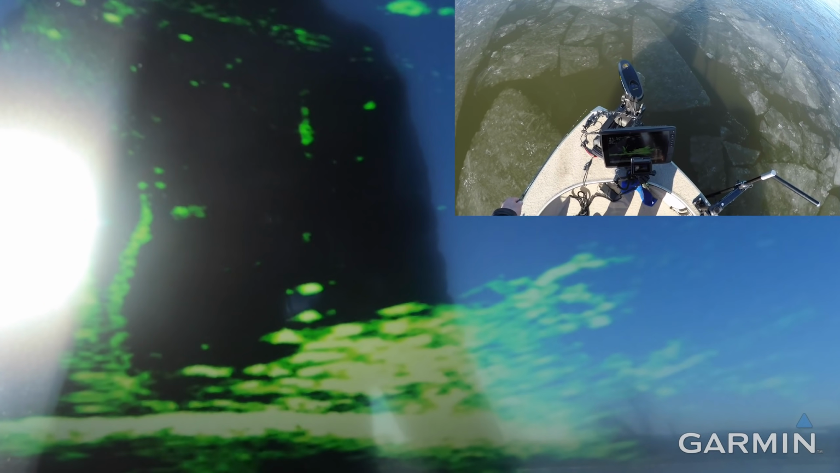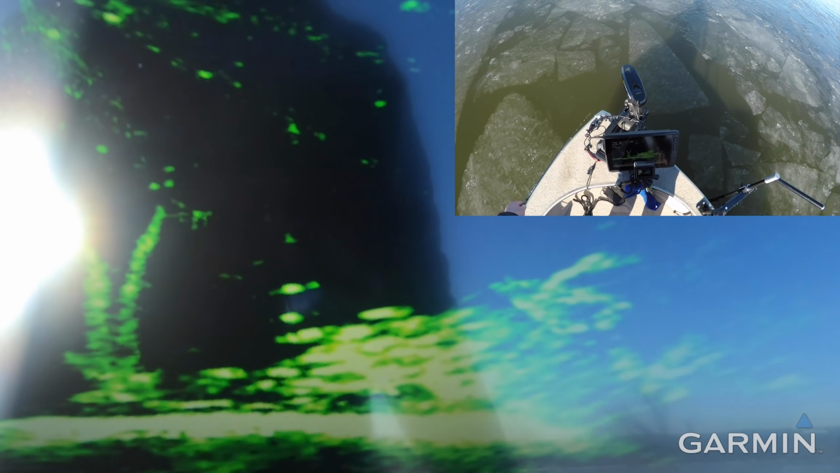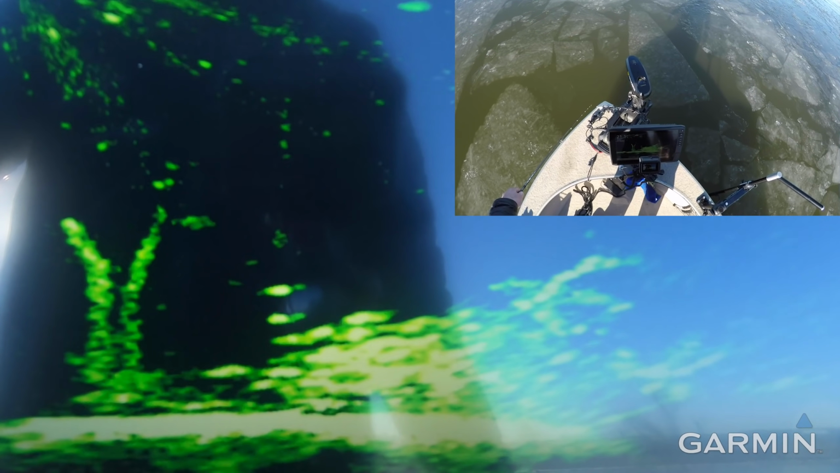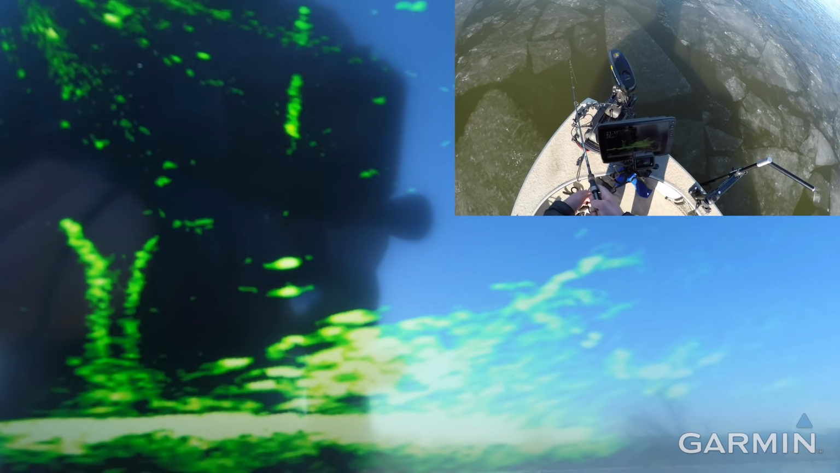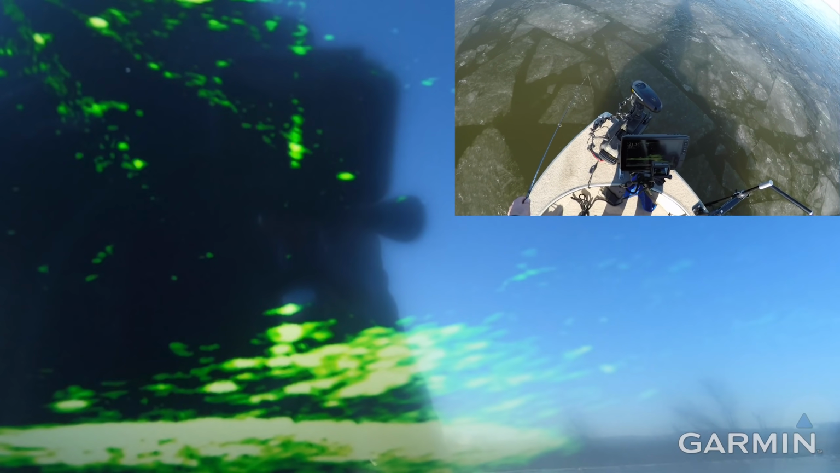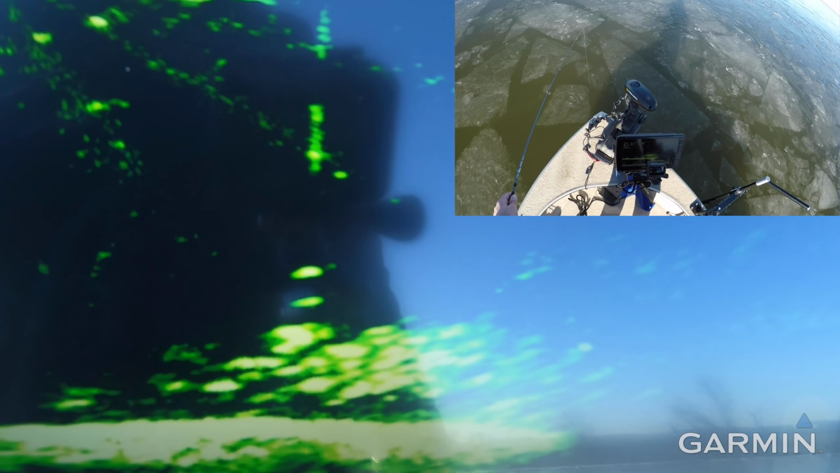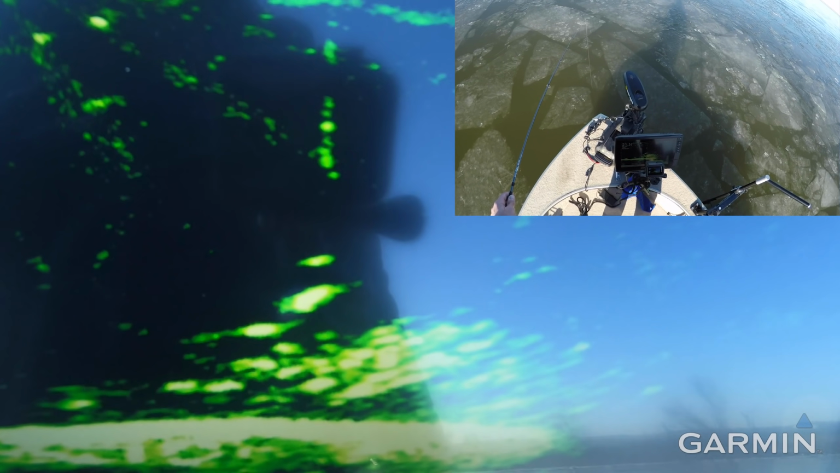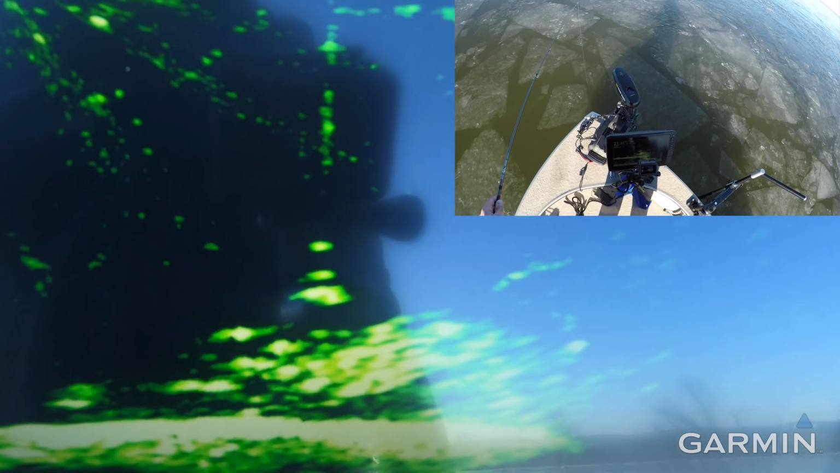So if I raise those jigs up and get a fish up like that and he doesn't eat, I just drop it right back down into the school. The faster you can get those baits back down into kind of their zone, the better. Don't waste any time. That was a big one.